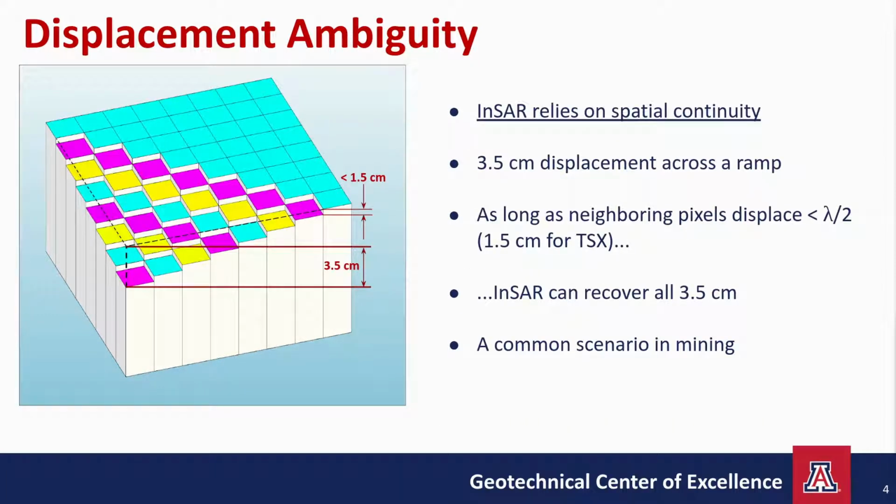This is a much more typical displacement gradient that occurs. We can recover all of the displacement in this scenario by counting up the small fractional measurements for each pixel, joining the dots along the way to the highest displacing pixel at the bottom. This works because in this scenario, none of these small displacements exceed lambda over 2.